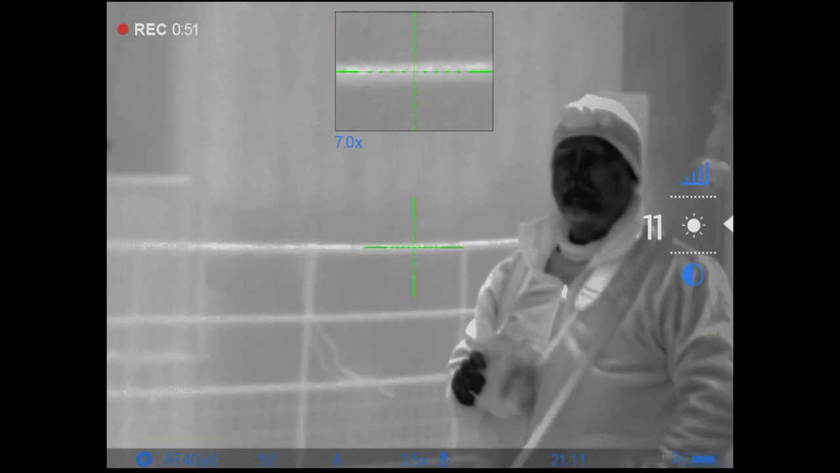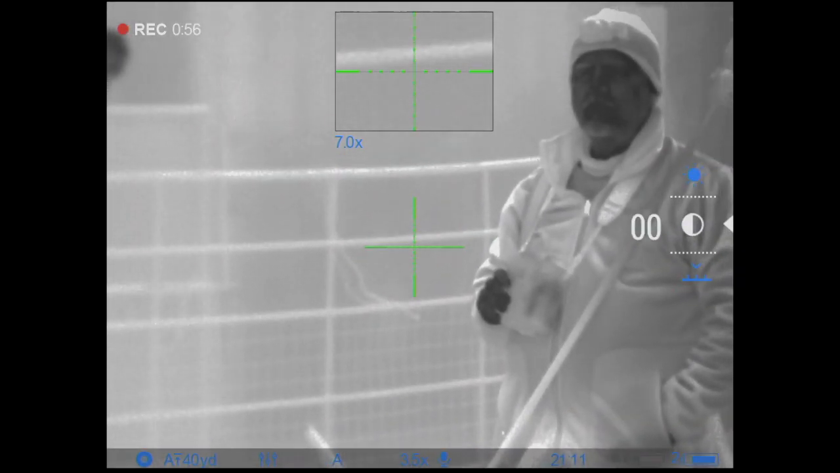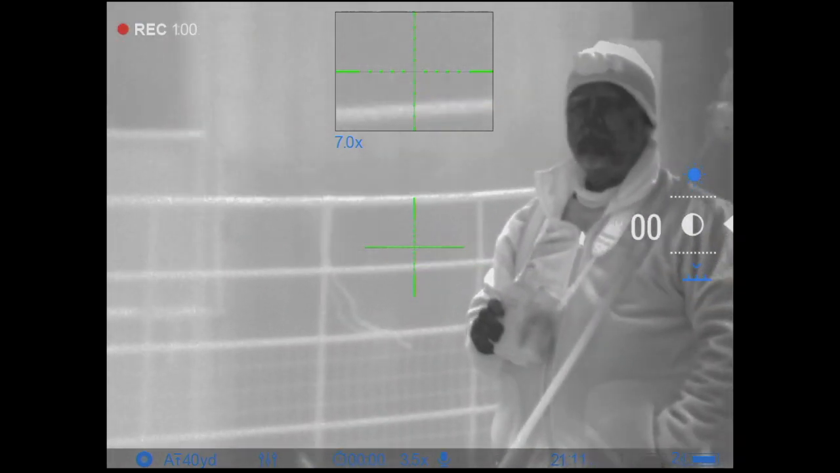Turn the brightness down, detail from the face goes, brightness up, so brightness 20, contrast 0. Other than that, all your detail is lost.